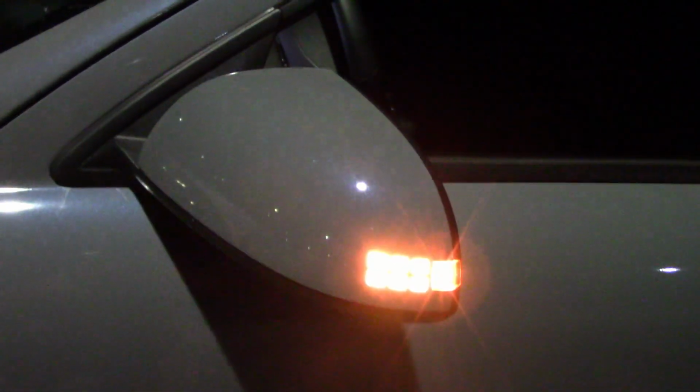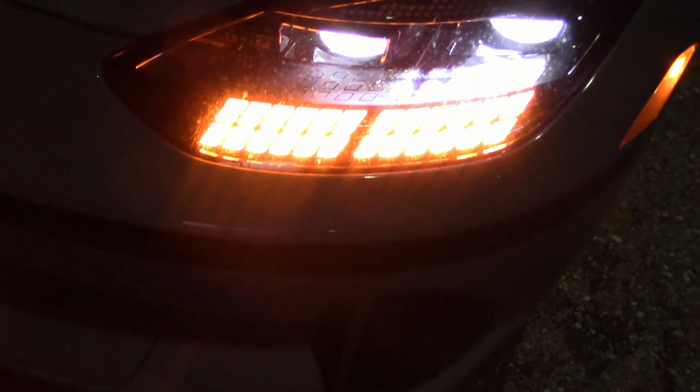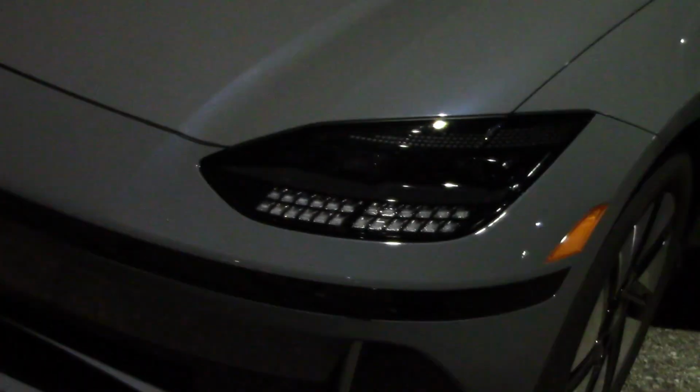On the mirror, easy to see from the side, not so much from the front. No, can't see it from the front. Not really. So that's what those little bulbs are for. There we go. And I say they also act as turn signals. Also on the mirror.